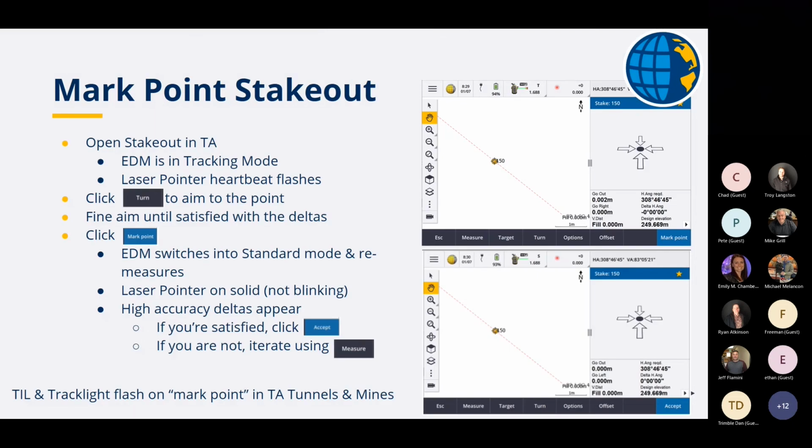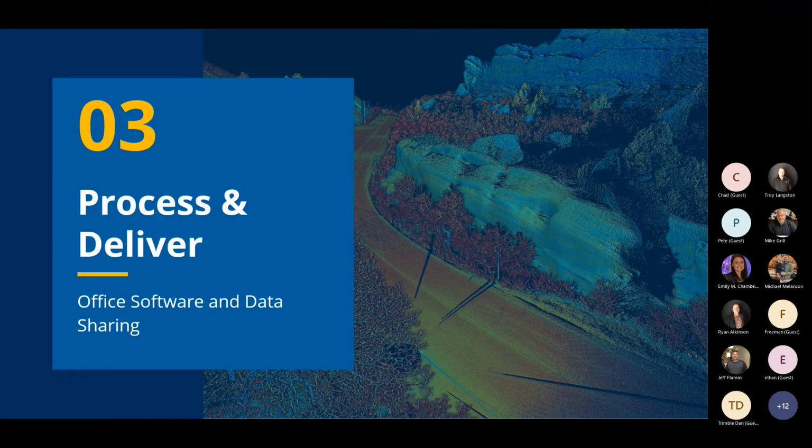This is some of the changes as well, as far as the stakeout routine. So this is really talking about the ability to mark the point. So if you're in an application, whether it's a mine or a tunnel, that's really easy to have it come on and flash there.